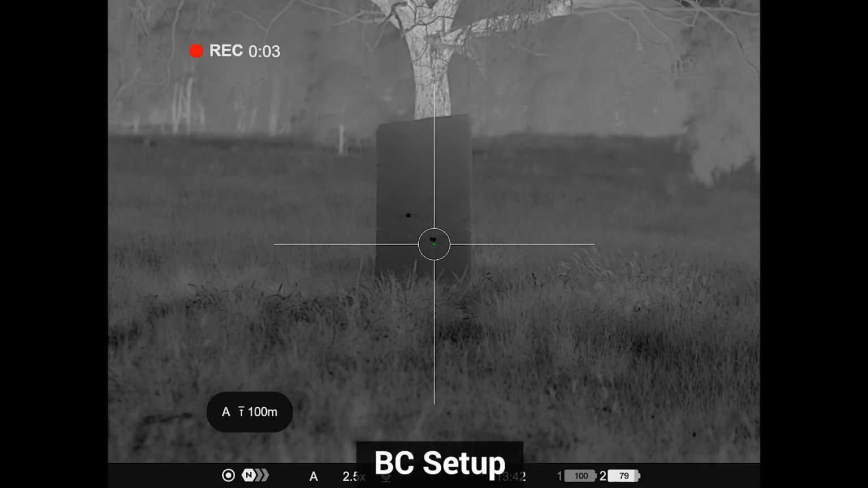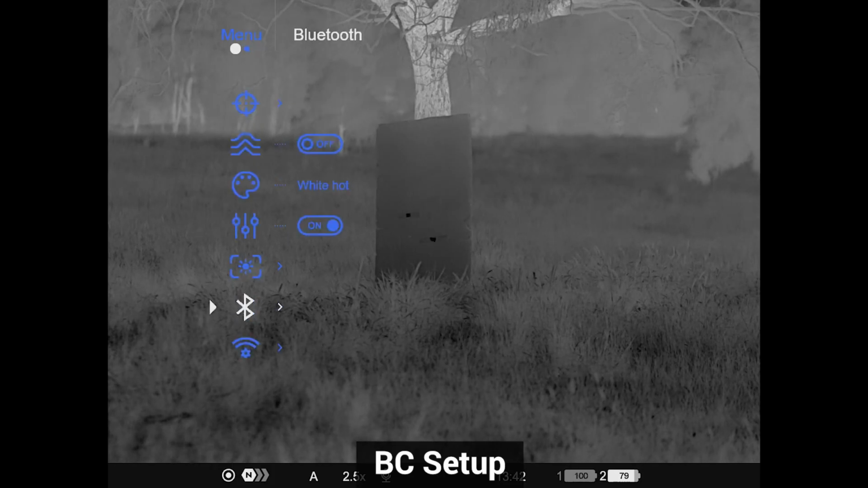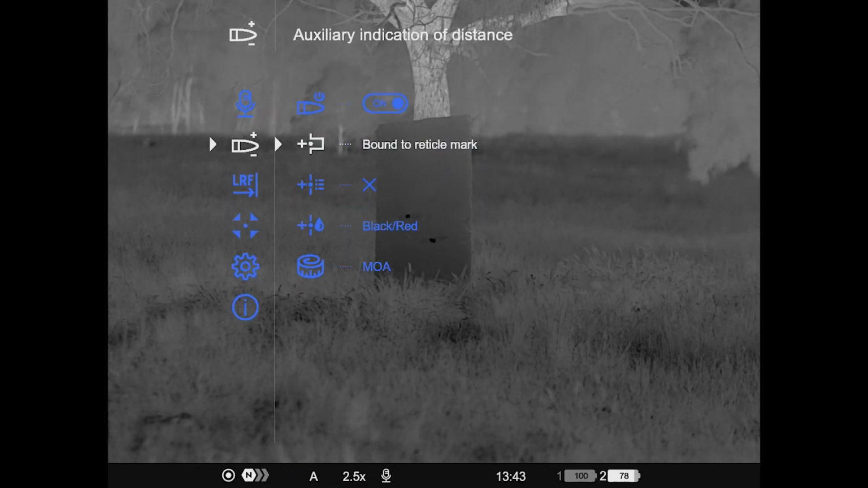All right, let's talk about ballistic calculation setups. What we want to do is long press on our scroll wheel button, and you just want to scroll through our menu system here until you get to your ballistics here. Want to single press on ballistics, and then we can turn our ballistics on and off. Now we have our bound to reticle mark.